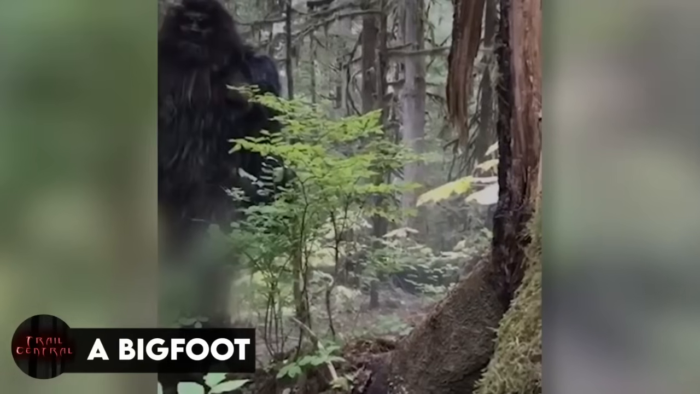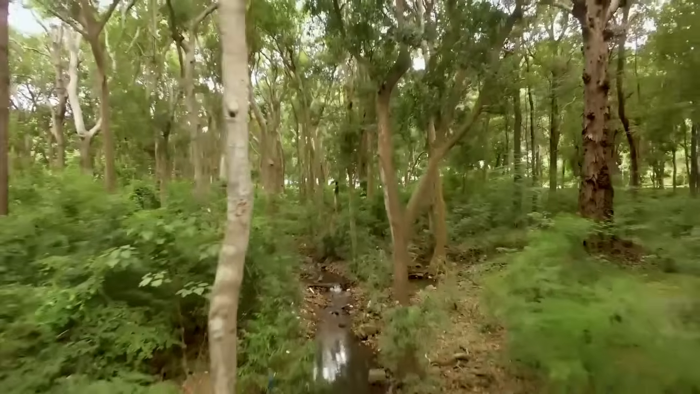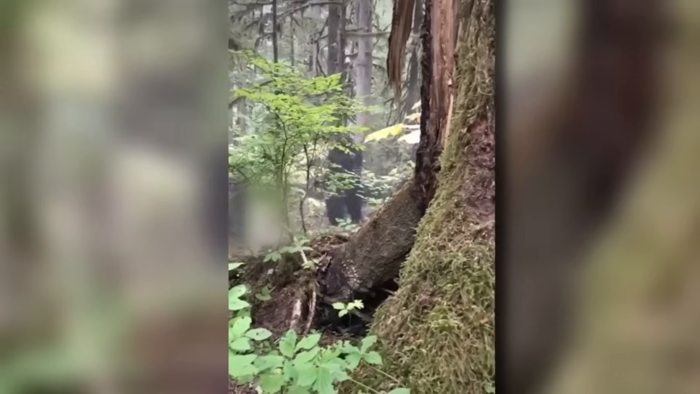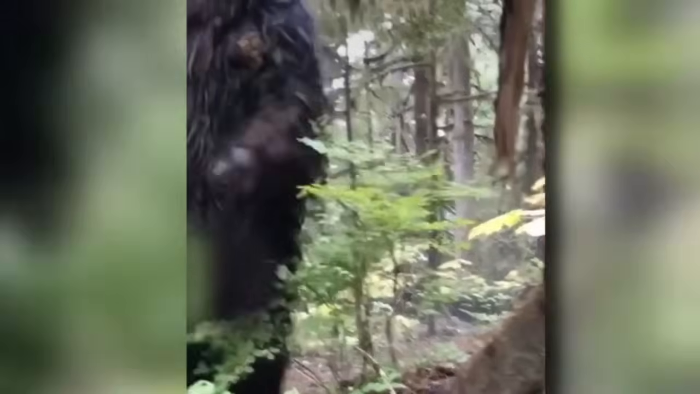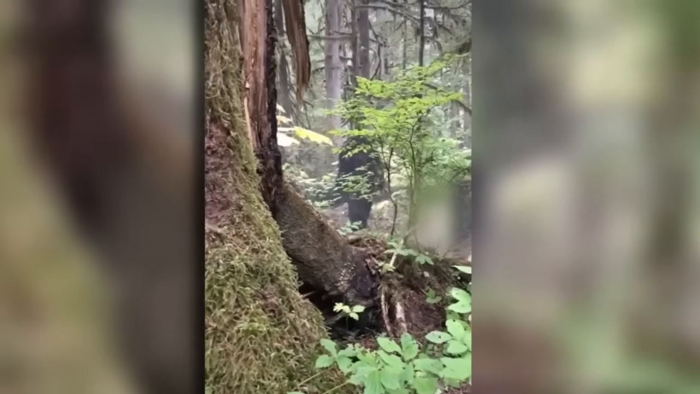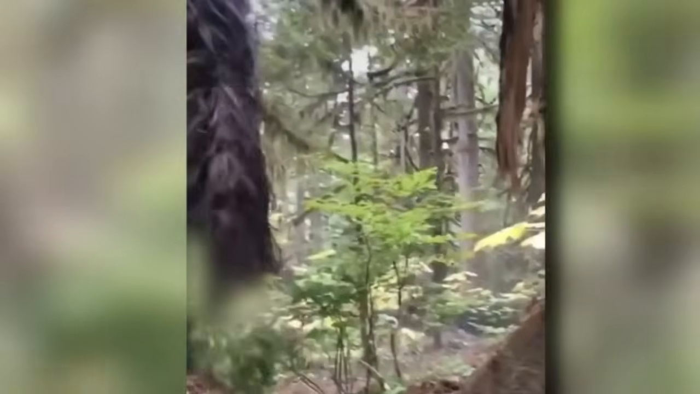A Bigfoot. Camera can be handy at times, but we need to be careful because sometimes trying to record dangerous things can lead to unfortunate circumstances. For instance, take the case of this man who tried to record a Bigfoot strolling along in the woods. Guess he was lucky, or maybe hiding perfectly, that the creature didn't notice him, or we wouldn't have been able to get this footage.